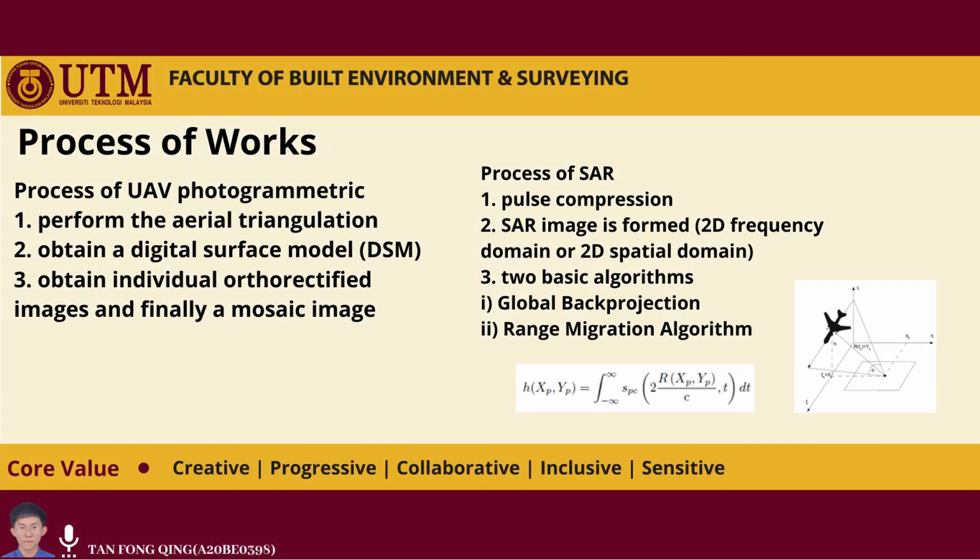Okay, now I'm going to explain the process of work for this project. For the process of UAV photogrammetry, the first one we have to perform the area triangulation. During the area triangulation, the root mean square must be calculated and satisfied, and the ground control points must be determined, because it is very important to this rectification process.